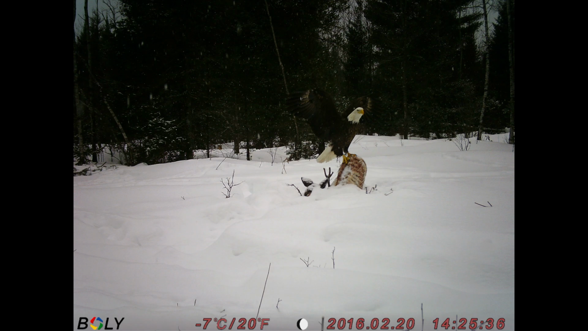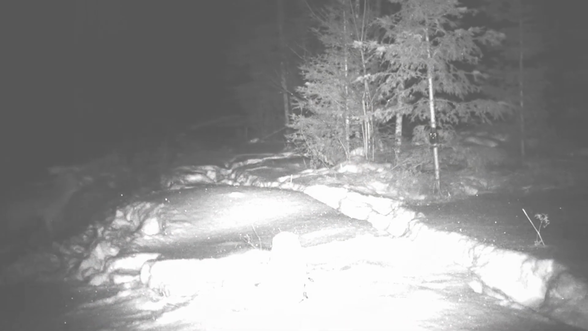Then I had a separate camera set up to take video, and one night a coyote went walking by, but I think the game cameras scared it off.